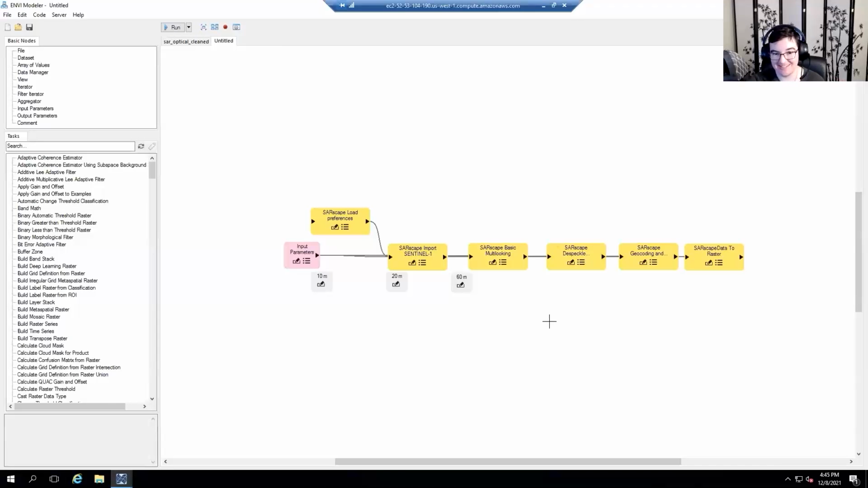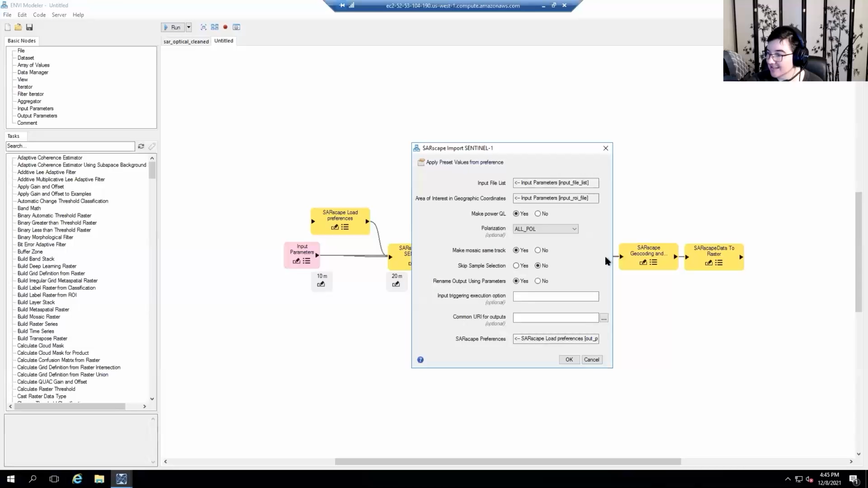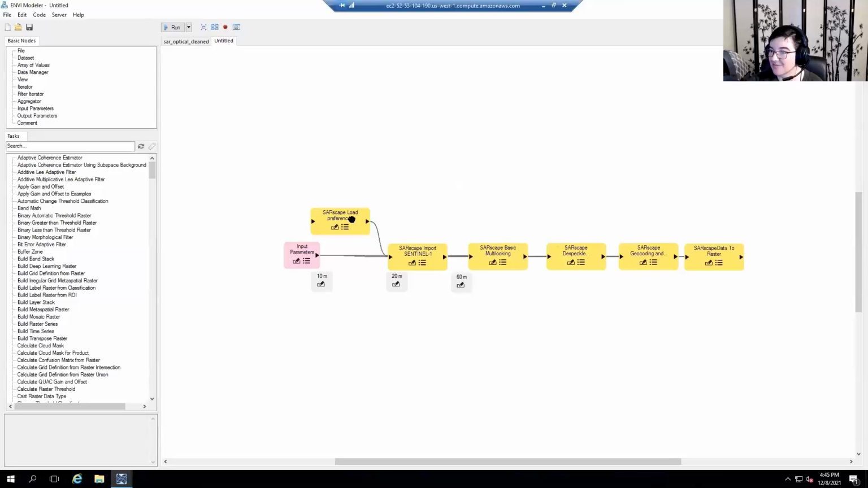It's the optical part that's scary, trust me. And you set values in here, the same kind of values that you set in SARscape, but once you set them and save them, or if you have them as a preference file, you'd never have to touch it again. It's good.